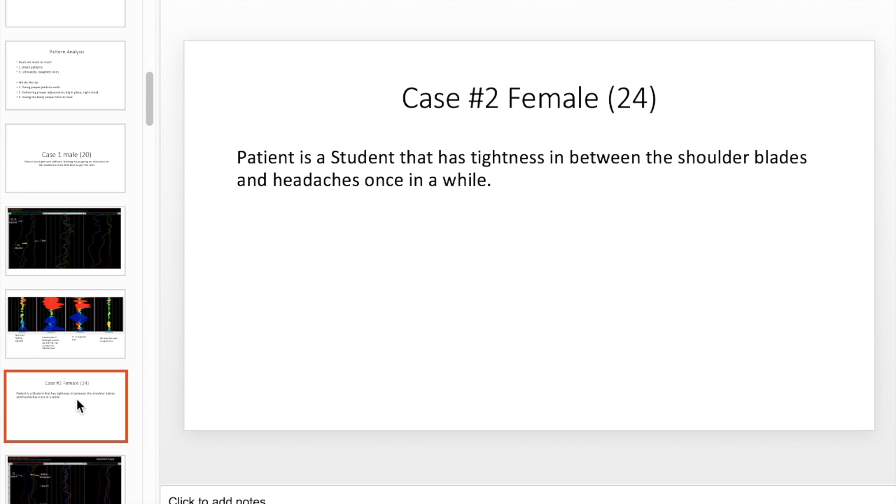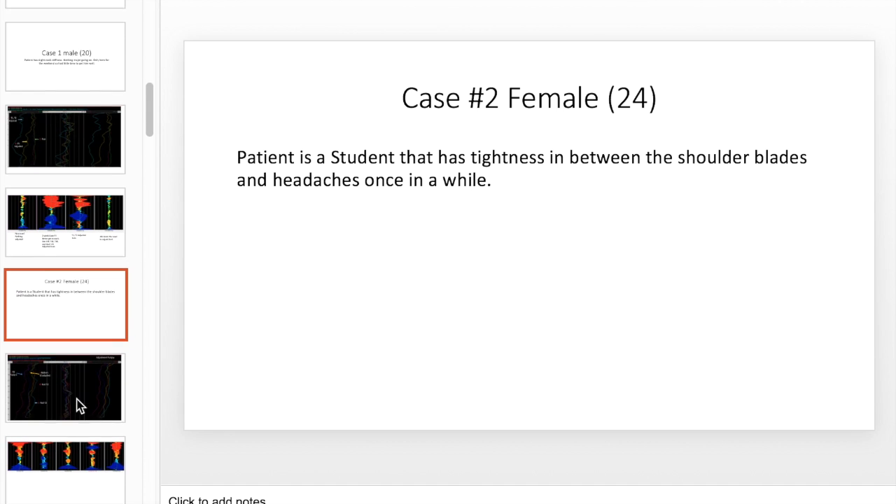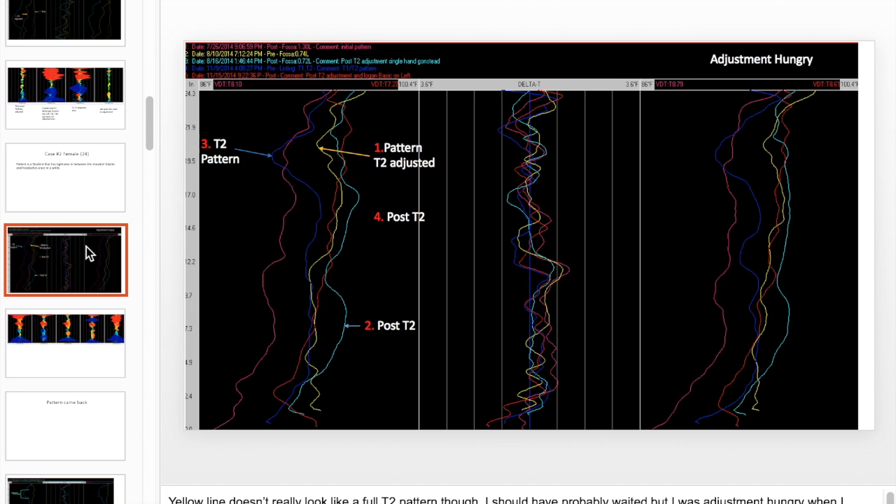Here's another case, a female. She's 24 years old. The student has tightness in between shoulder blades, headaches once in a while. Let's see. So on this one, the first scan was on 7/26. That's the pink scan right here. 8/10 is yellow.